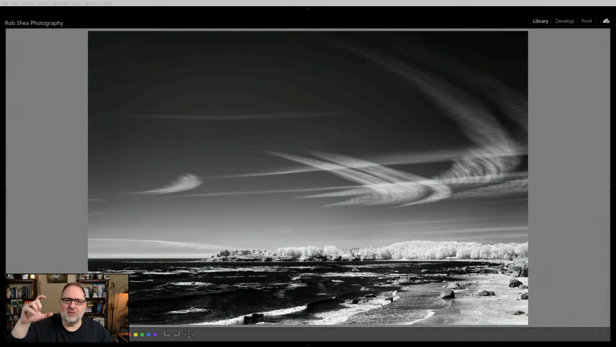And the biggest challenge for me is edge management. Okay, I've got this composition and I think it is good, but if I'm struggling to see my screen, how do I know that I don't have too much clutter on the edges, or that I've got the perfect composition, or that something isn't jutting into the screen? So it still can be challenging, due to the brightness.